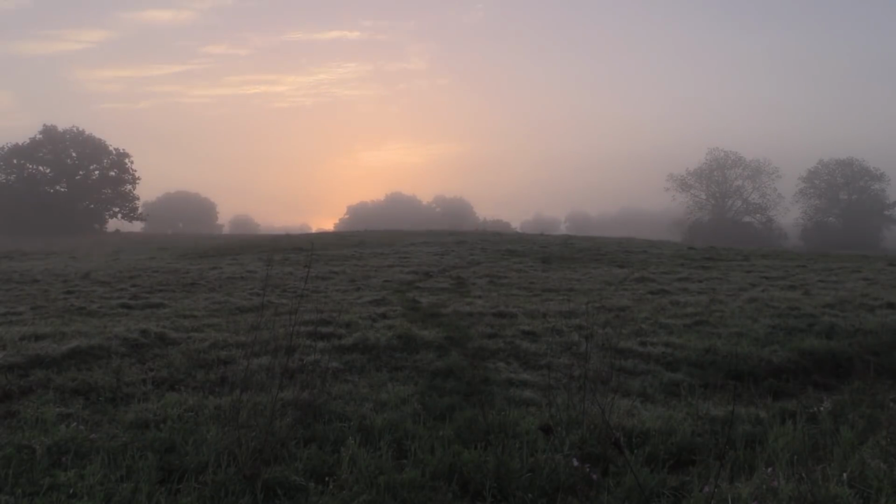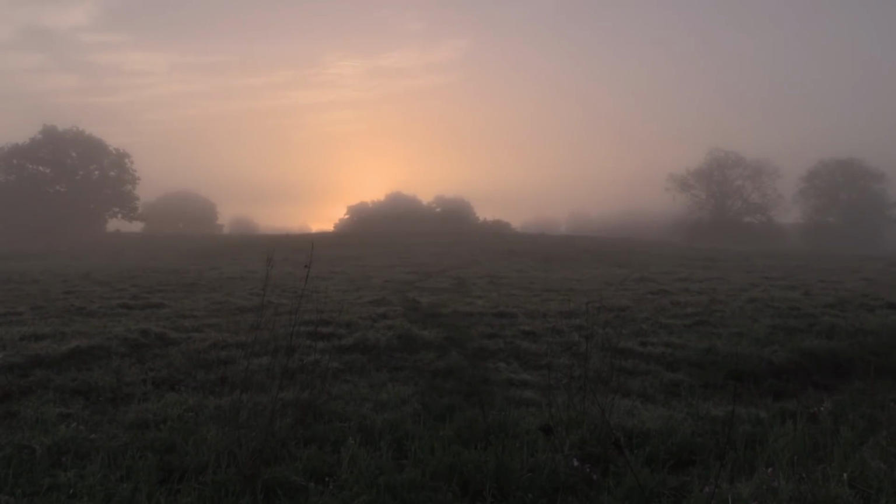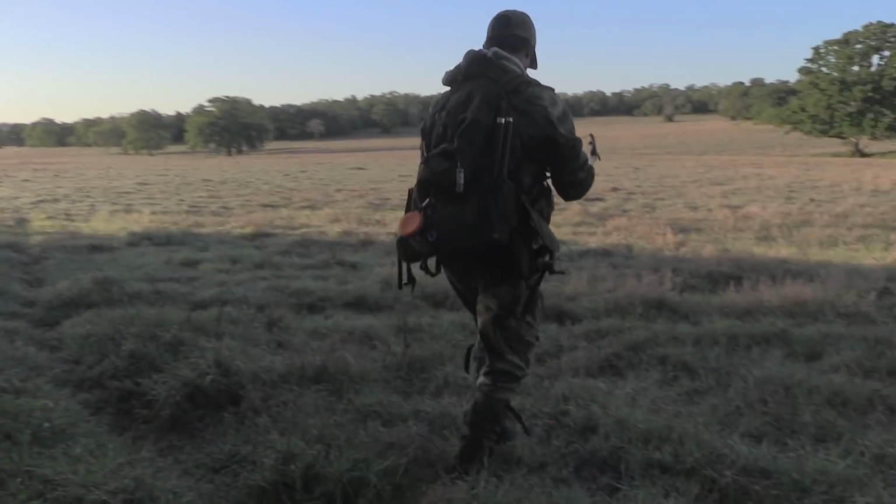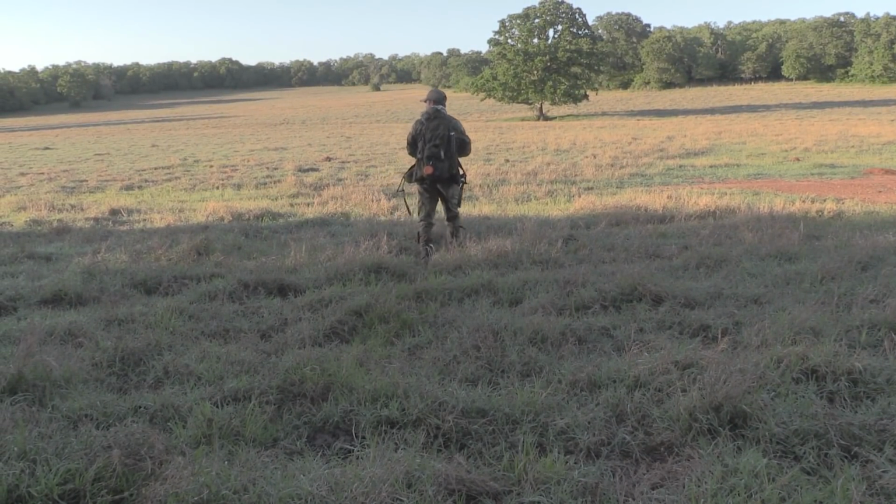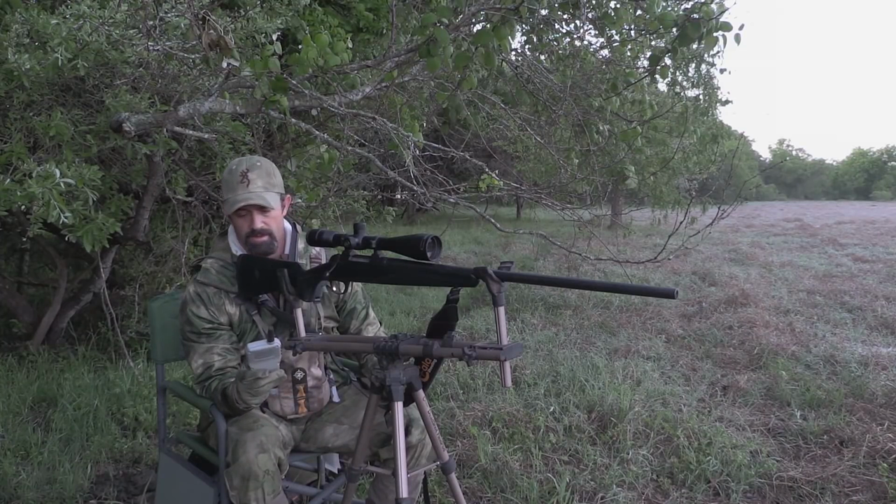Likely having scared off any other coyotes in the area, I relocated to another area where Randy has seen a lot of coyote activity. Randy thinks there's a den of coyotes up over there. Go set the collar out and see what we can do. See if we can't get one of these to sound off.